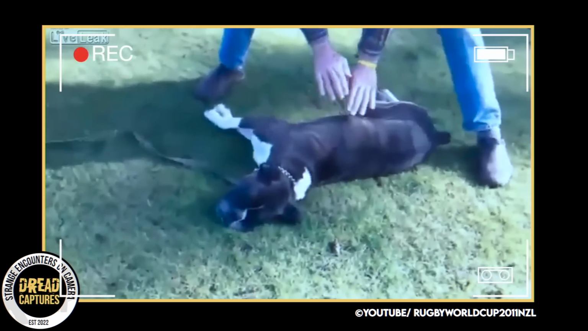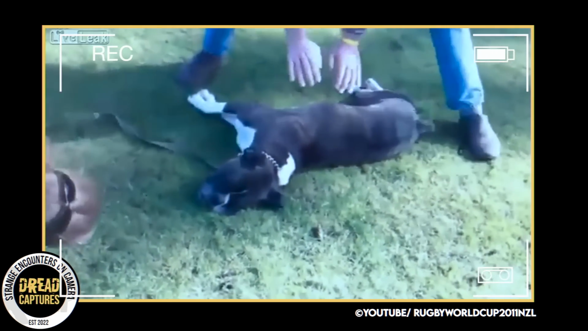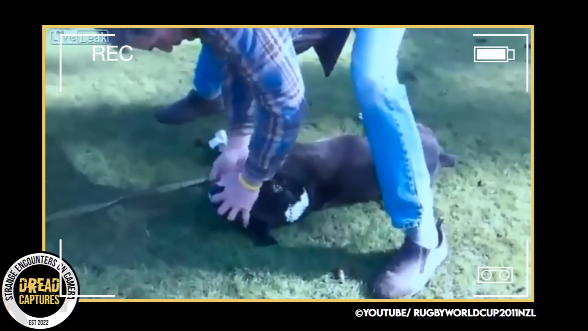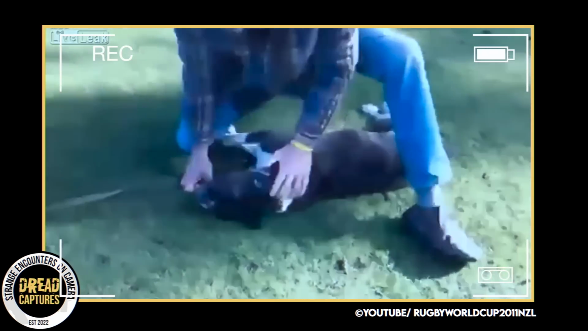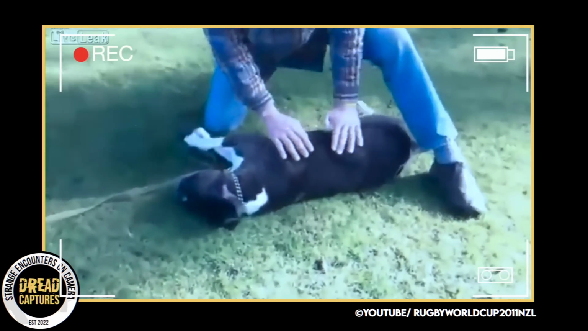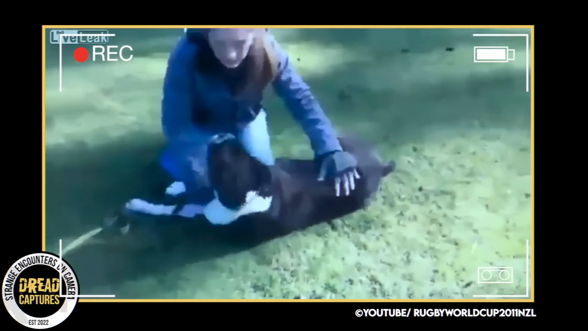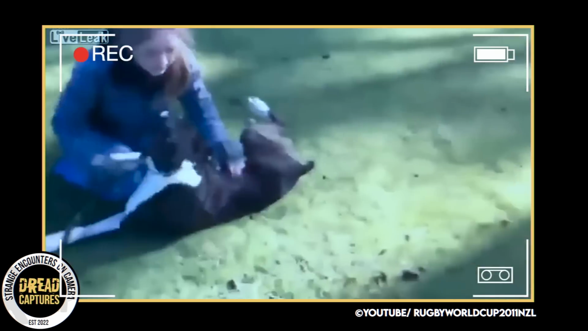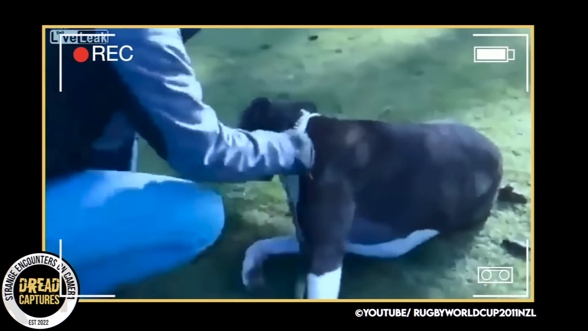As you can see in the video, the man is doing everything he can. He's giving chest compressions. He tries to clear her airways and even gives her mouth to mouth. And lo and behold, he is able to resuscitate the dog. Unbelievable. What a guy. The lady is obviously filled with emotion. She's crying. What a great story.